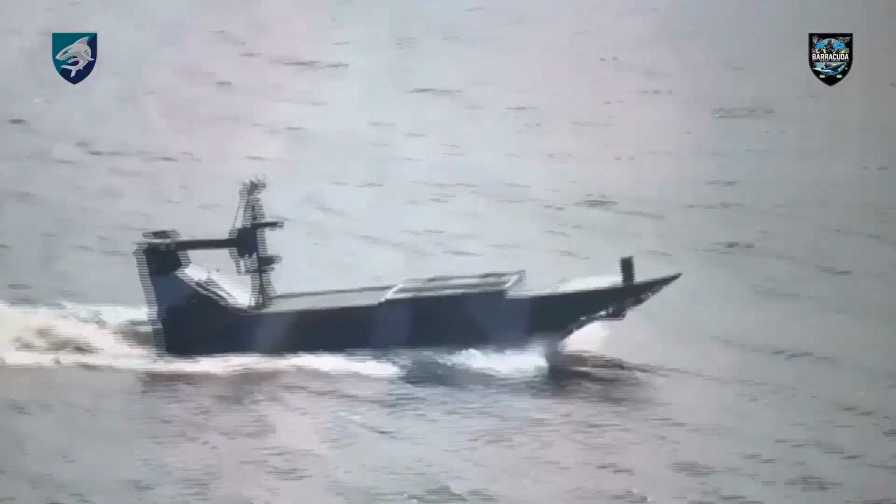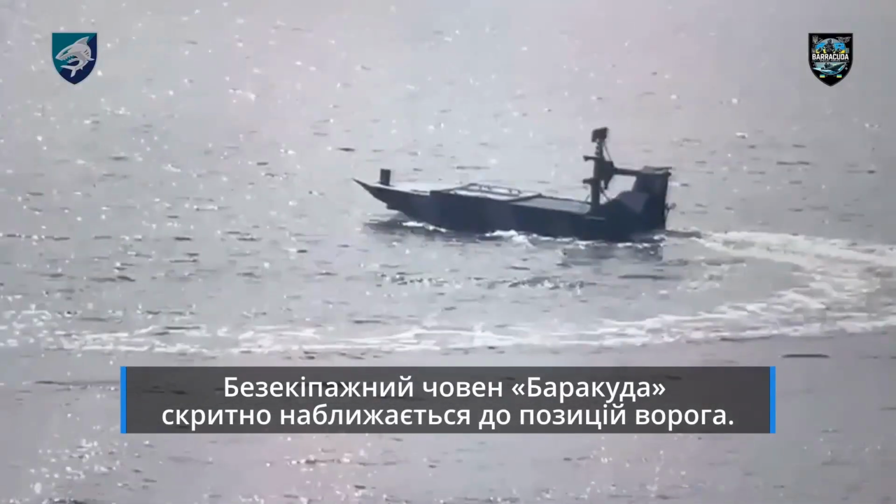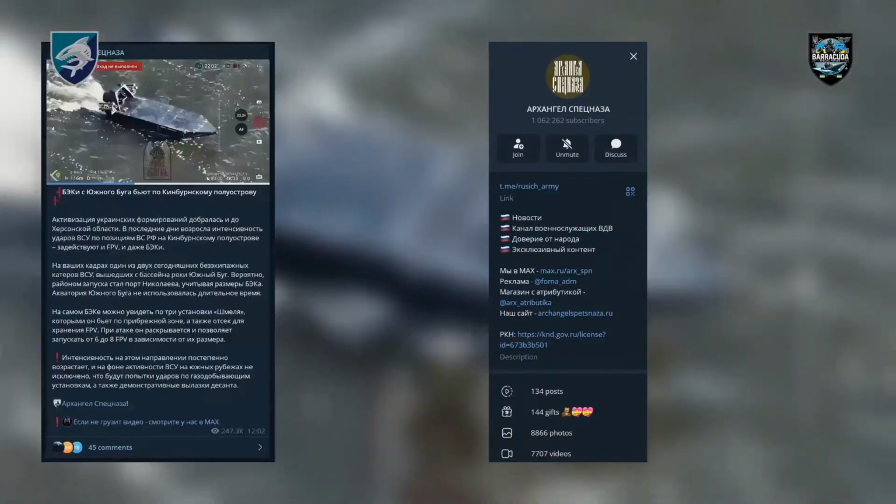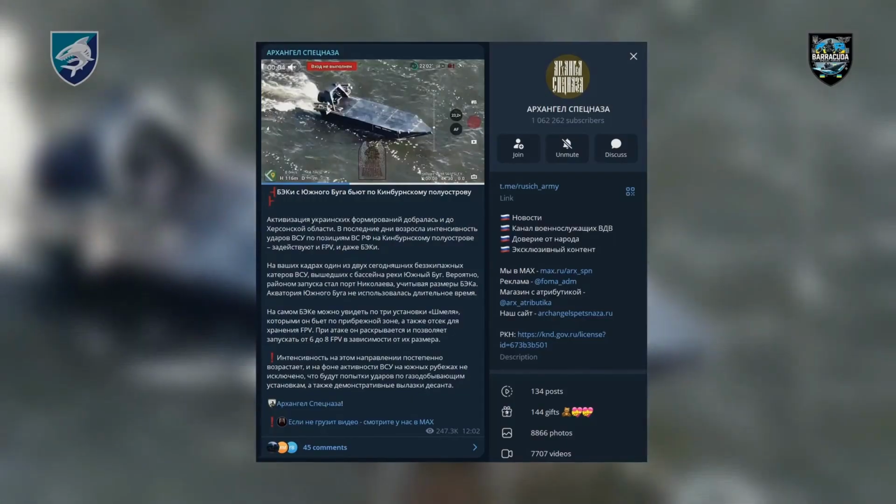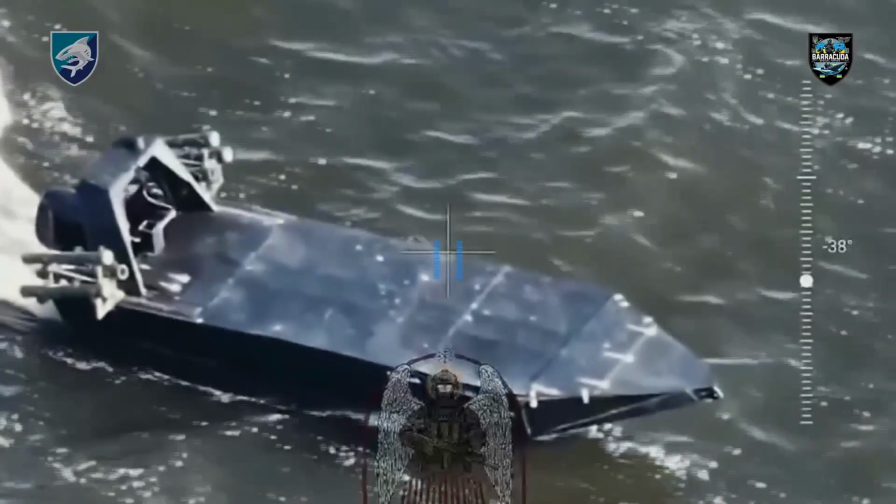Ukrainian Marines have shown how Barracuda unmanned boats carrying other drones on board are harassing the enemy on the temporarily occupied Kinburn Spit. The soldiers of the 40th Separate Marine Brigade have released footage that refutes Russian manipulations. The occupiers recently announced that they had detected and destroyed a Ukrainian unmanned boat, the Barracuda. However, our defenders write that the reality turned out to be different.